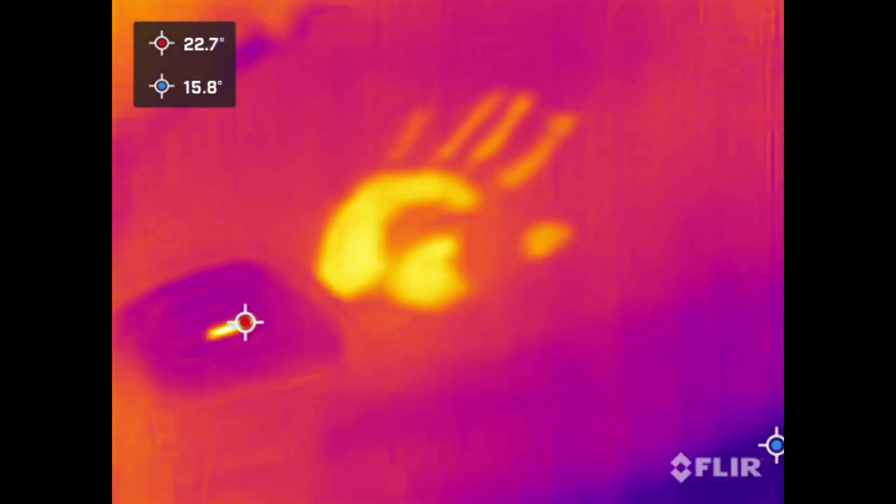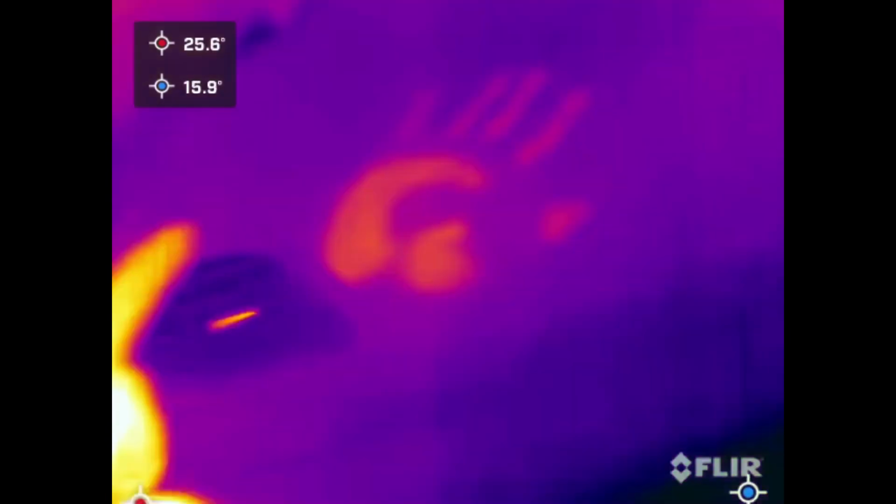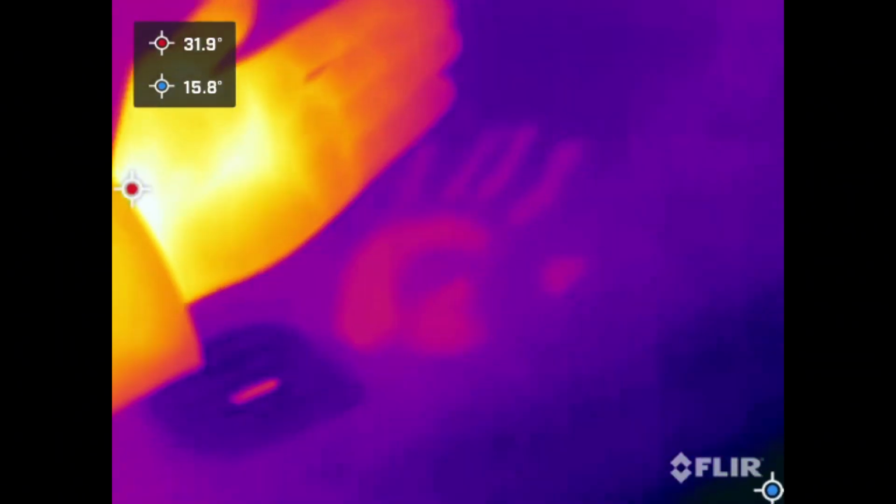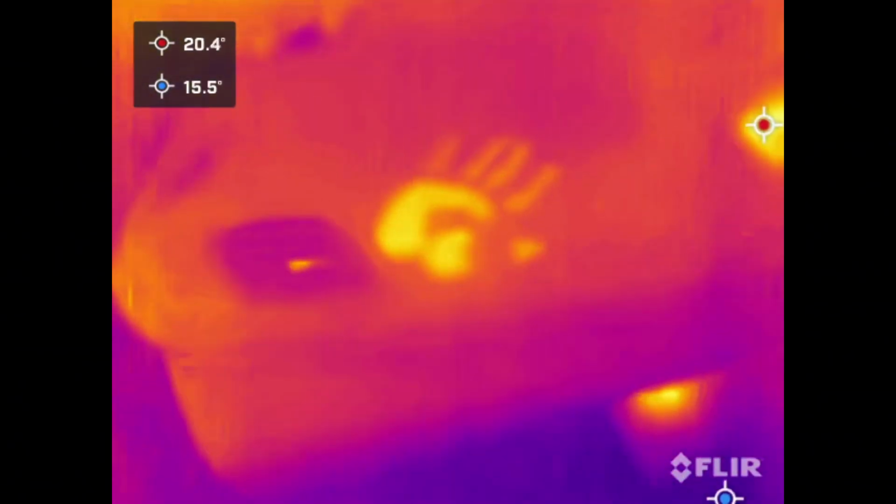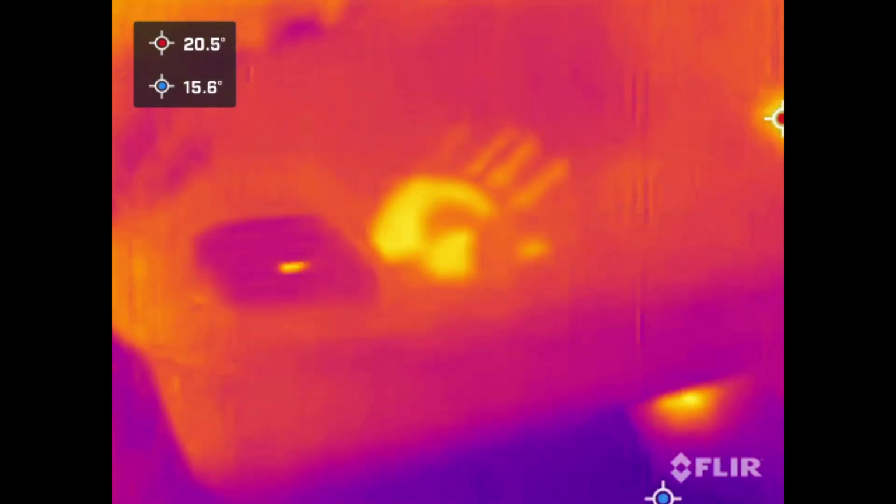Now, it's not that I've got really hot hands, but that is how accurate a thermal imaging camera is. See, if I put my hand in front with the current heat, it doesn't look that amazing, but my hand was on there for just a few seconds and it's still registering the heat of my hand.